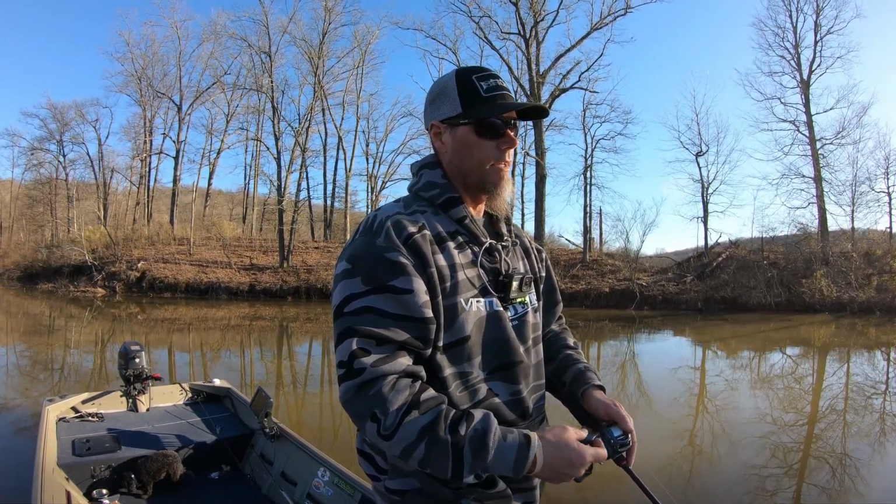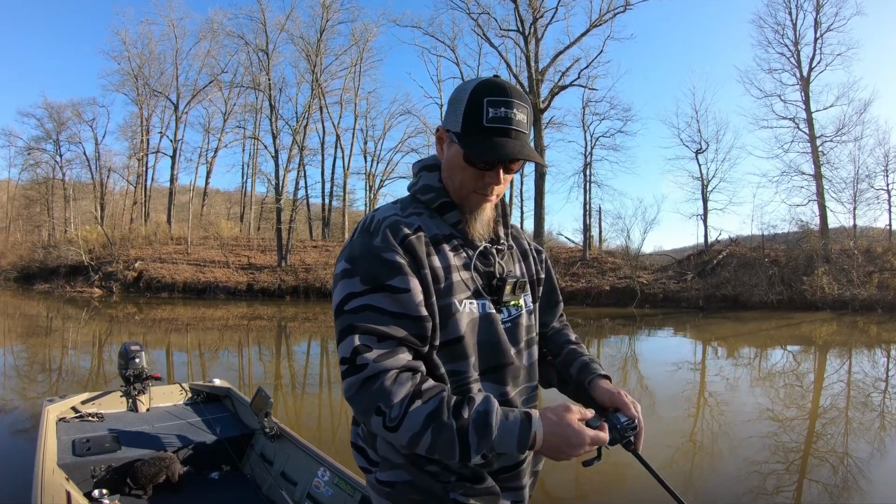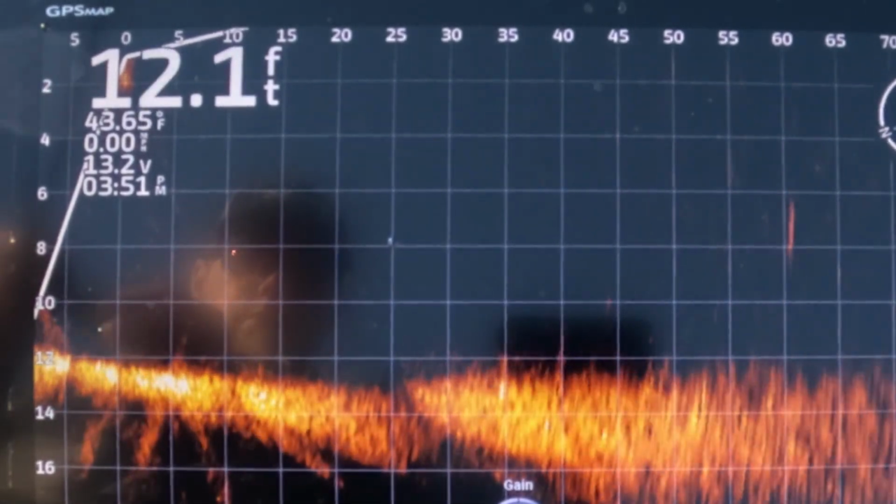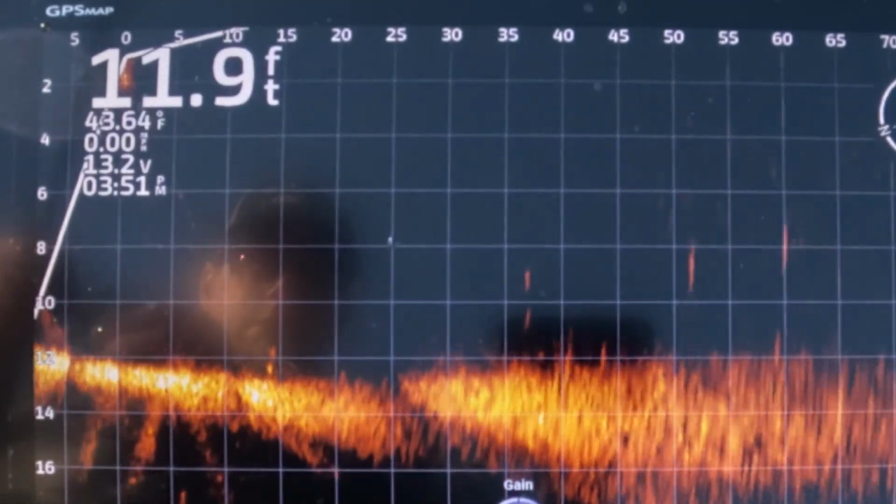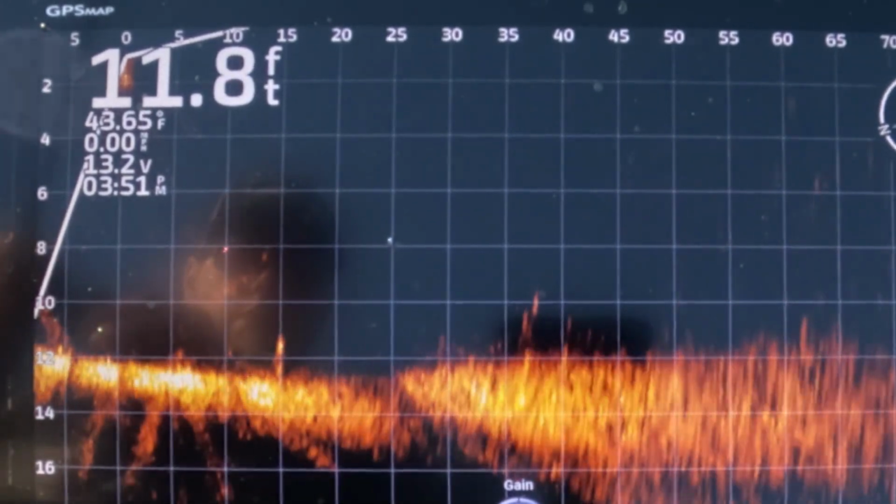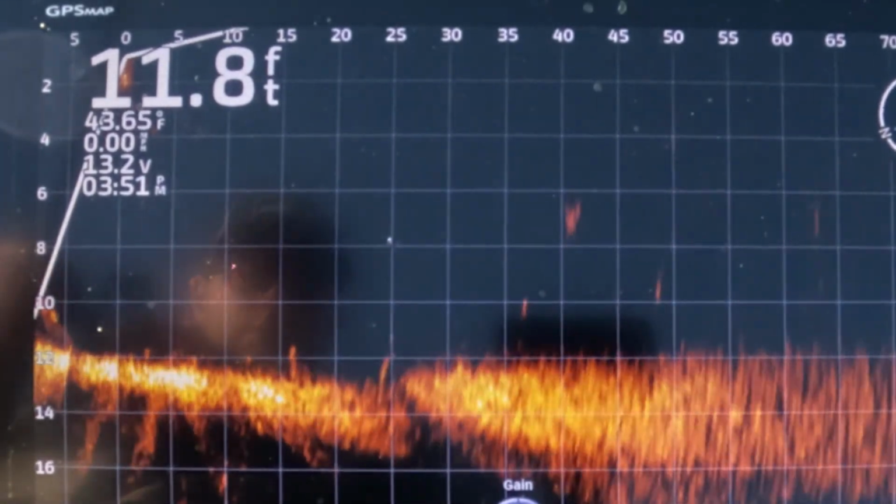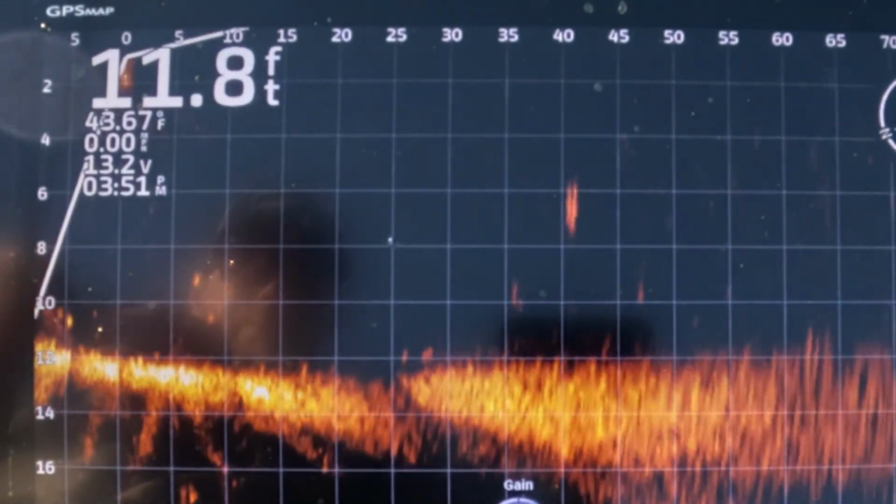We're gonna reel it down. A couple cranks. Give it a couple taps. Tappy tappy. Oh yeah. Sucker's down there. There we go. Yeah, we're down there at 9. Almost 10. Yeah, 10. This is mono. So this is all the jerkbait. It's easily down there at 10 consistently.